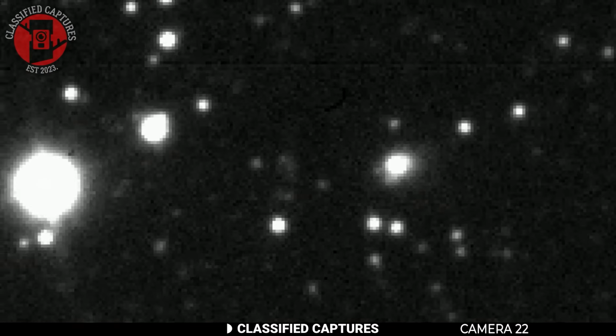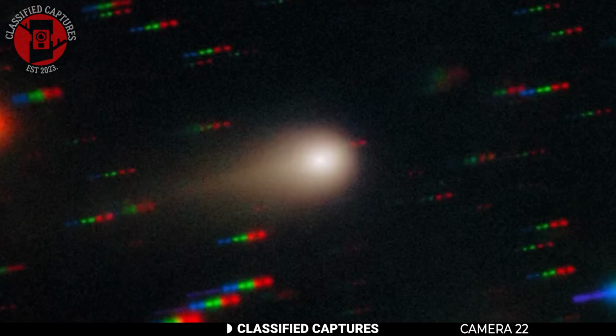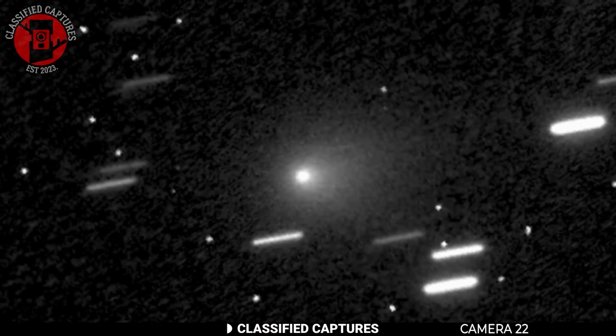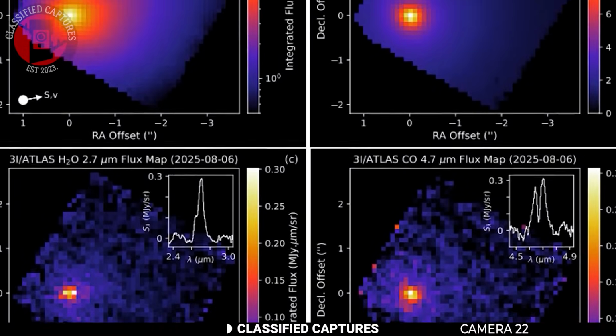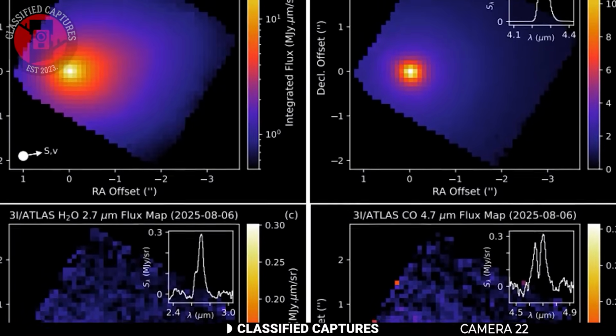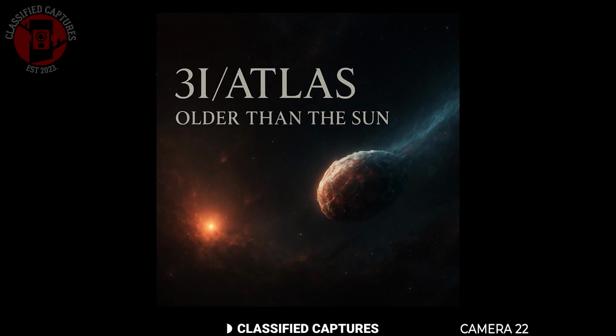It's funny how people are so caught up with what's flying toward Earth, yet we still can't figure out what's going on in our own oceans. So while scientists keep debating whether 3i Atlas is just a comet or something far more advanced, this story isn't slowing down anytime soon.